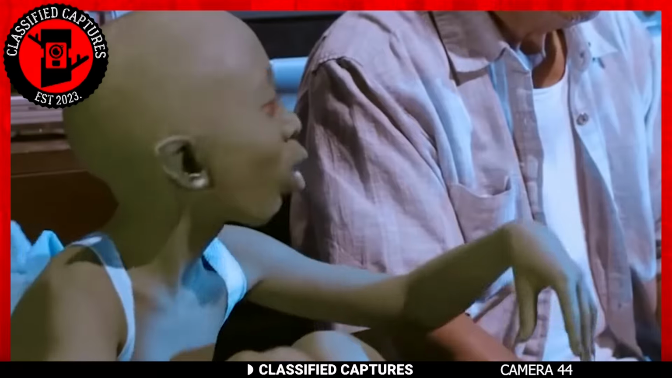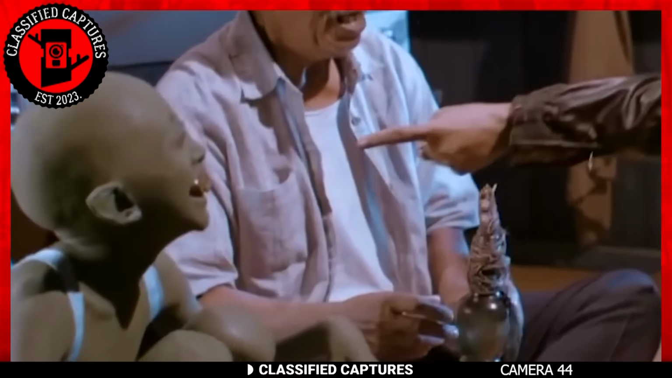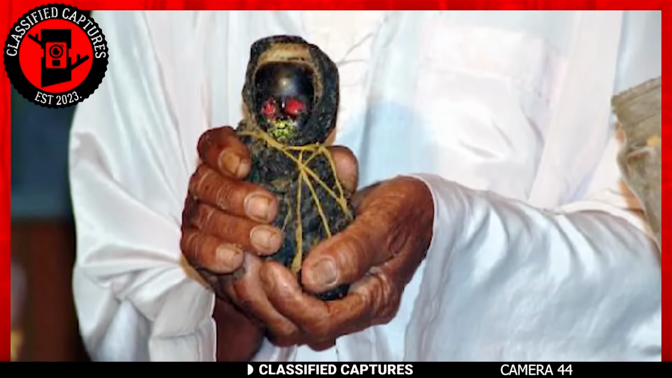For those unfamiliar with it, it's a supernatural creature or spirit found in Southeast Asian folklore, particularly in Malay, Indonesian, and Thai cultures. It's often described as a mischievous and malevolent creature that's associated with black magic and the occult. It's commonly depicted as a grotesque or deformed fetus-like creature. It's typically very small in size, resembling an infant or a small child.